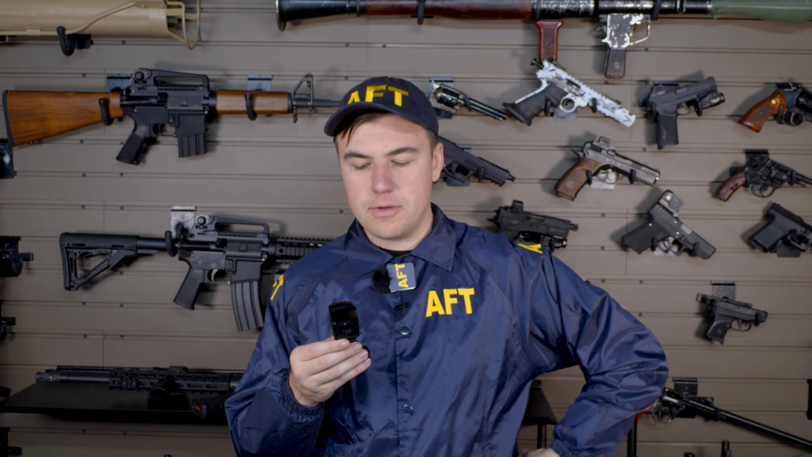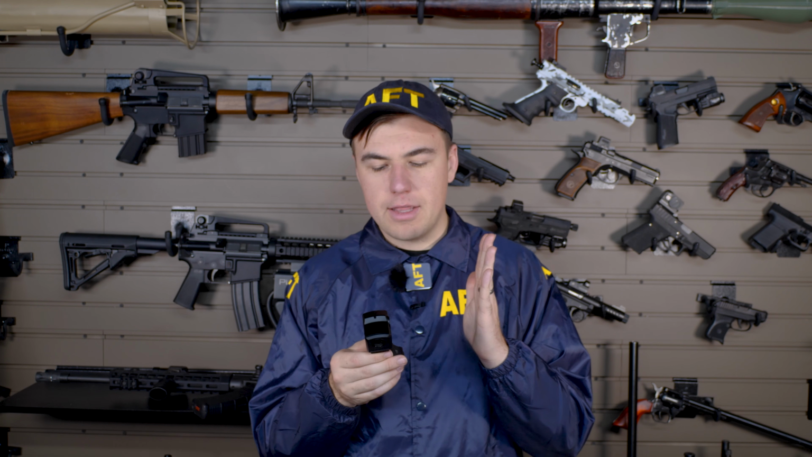Another thing I like about this is the replaceable battery. I understand the appeal of having a rechargeable battery, but having the ability to very quickly swap out batteries is a huge advantage. You don't have to wait around for your battery to charge. You don't have to have some sort of cable running off it. I think just having disposable, reusable batteries is hands down the best way to go for this.